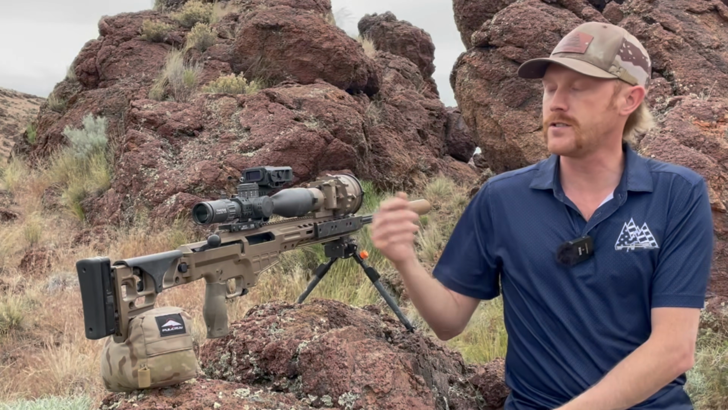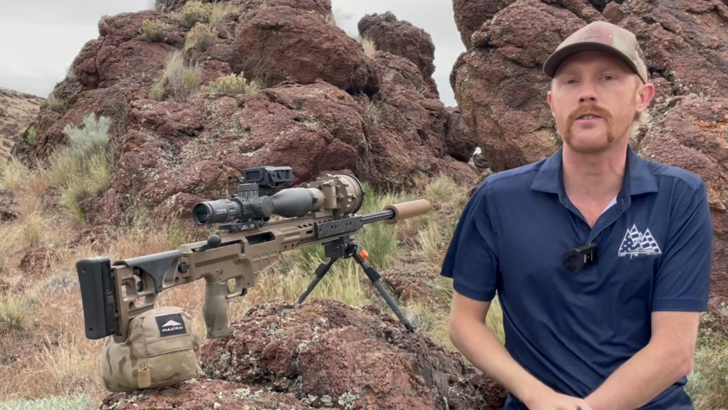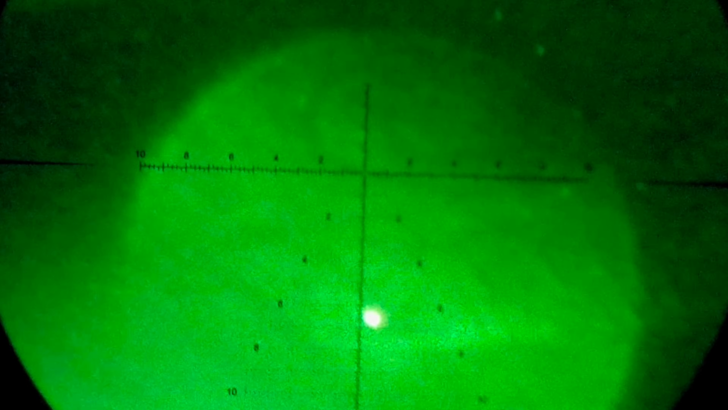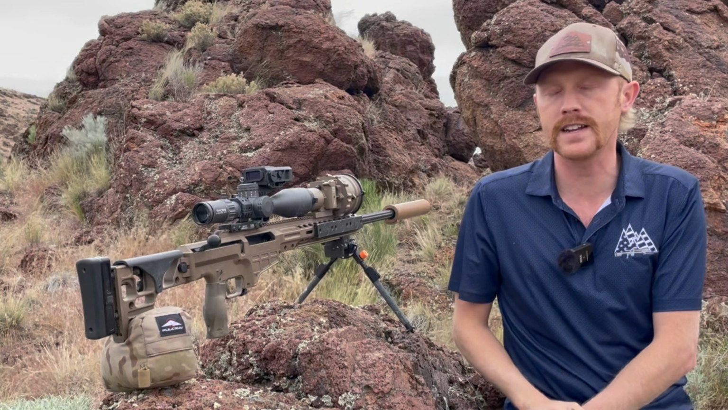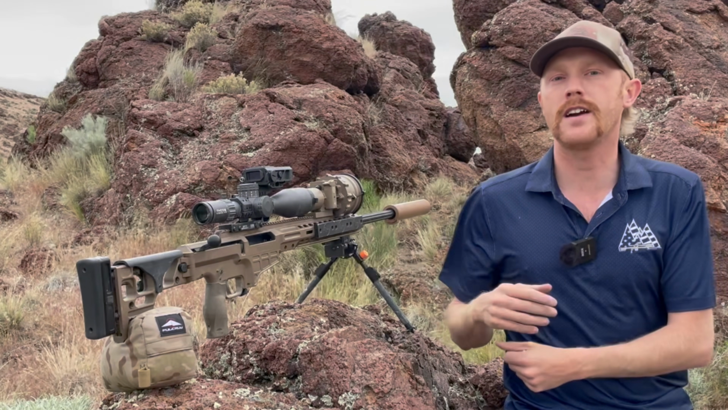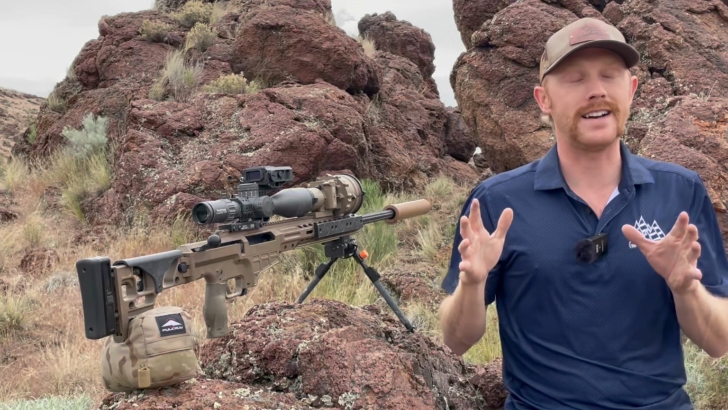Also after dark, you can use tools like IR illuminators to put infrared light downrange so that you can spot trace easier. It's unreal what an illuminator can do to your ability to spot your own trace. You can also use IR illumination, maybe on an offset rifle or spotter, to put different shadows on the target downrange and enhance your ability to find targets and engage them after dark. So if you want to learn more about shooting after dark and what's possible, then stick around in this video because it's going to be a blast.